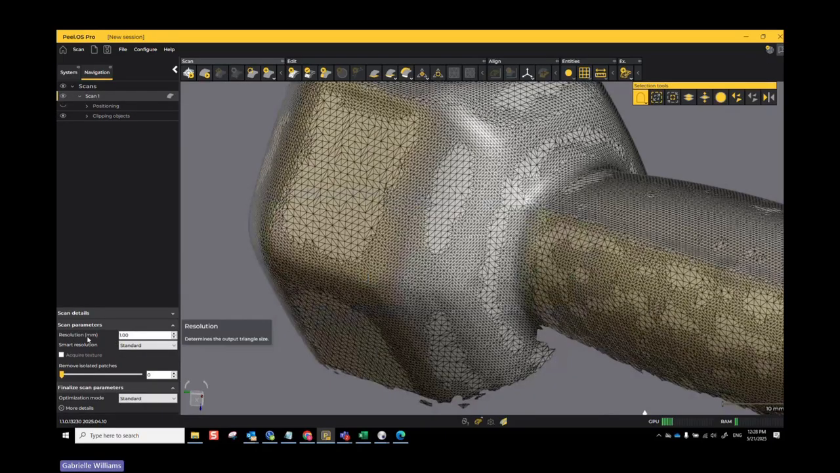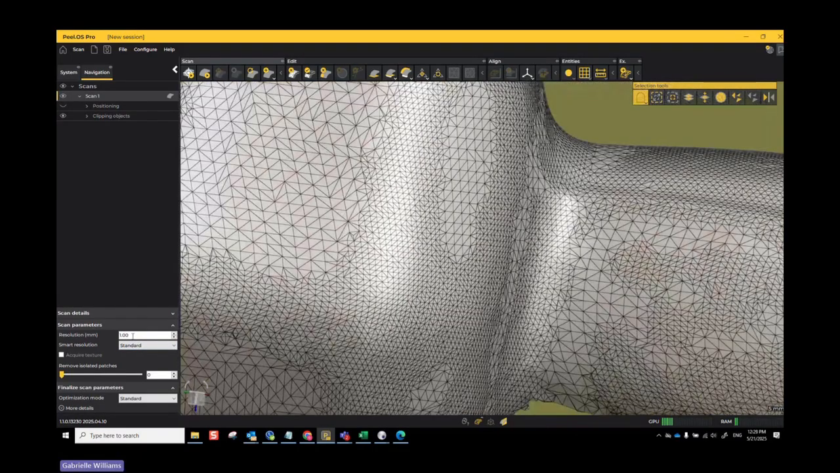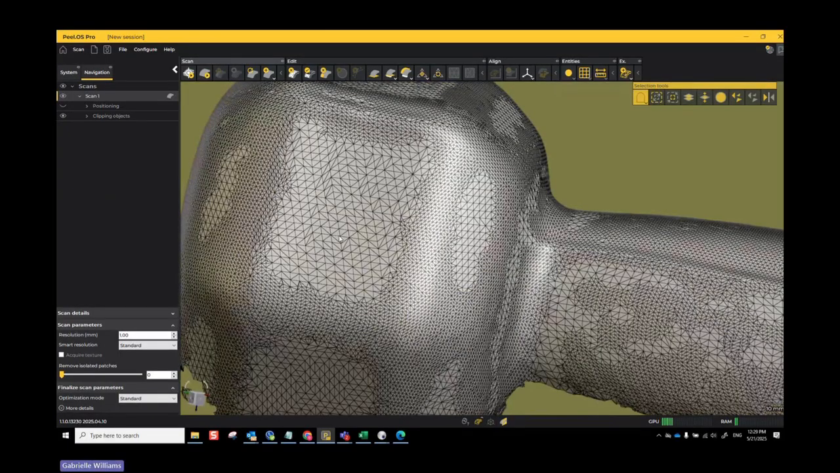So even though my resolution was at 1mm size triangles, because I had smart resolution, it also gave me some smaller triangles, half the value of 1mm, in the areas where more detail is needed. Notice that in the flatter zones we have large triangles, and in the sharper edges we have small triangles.